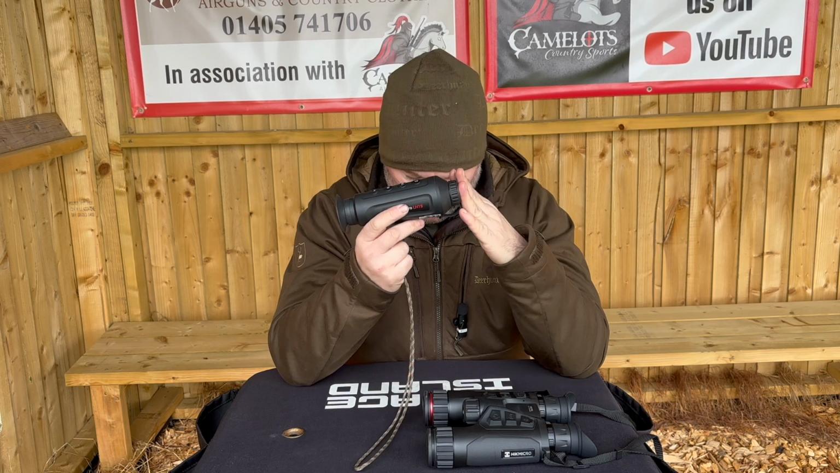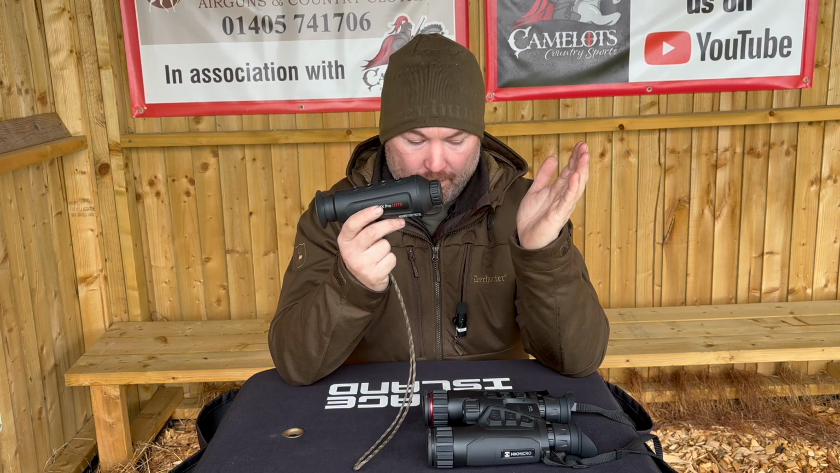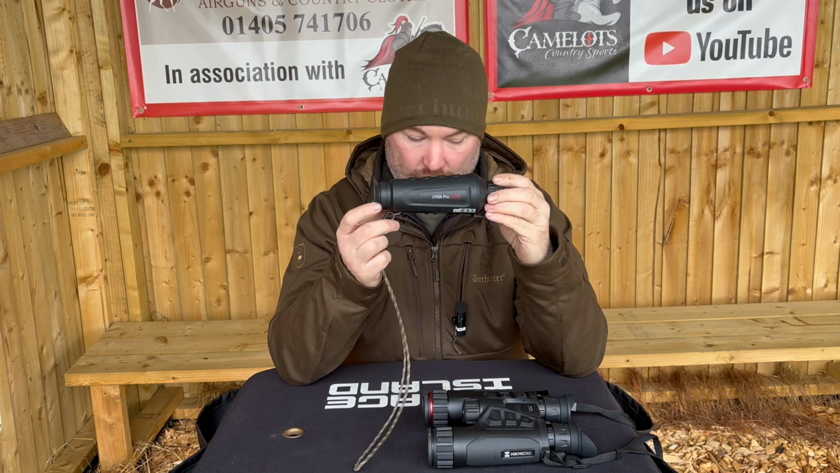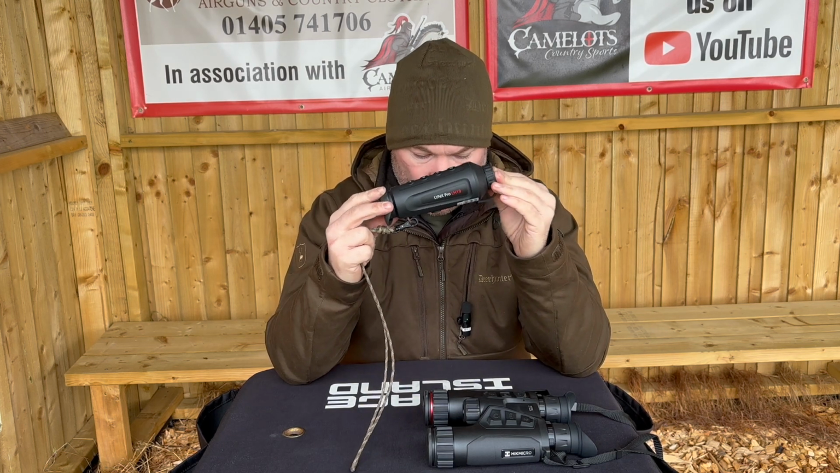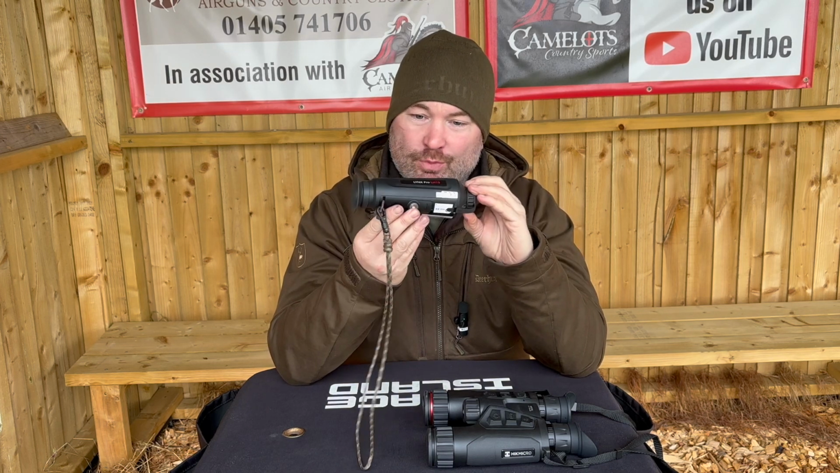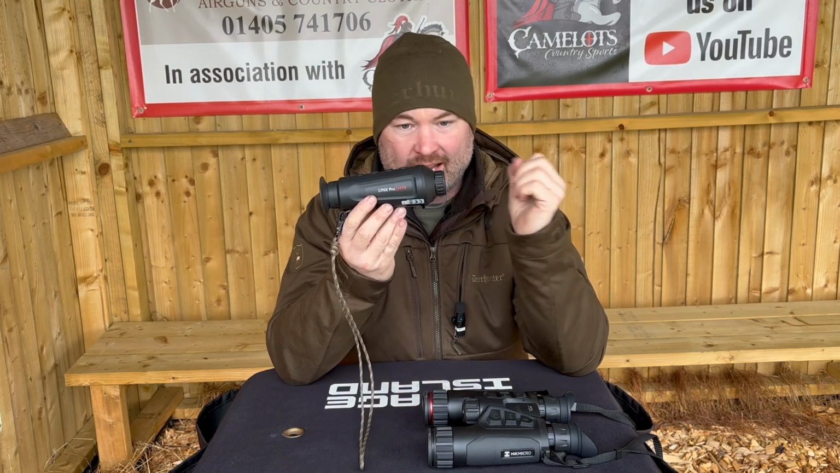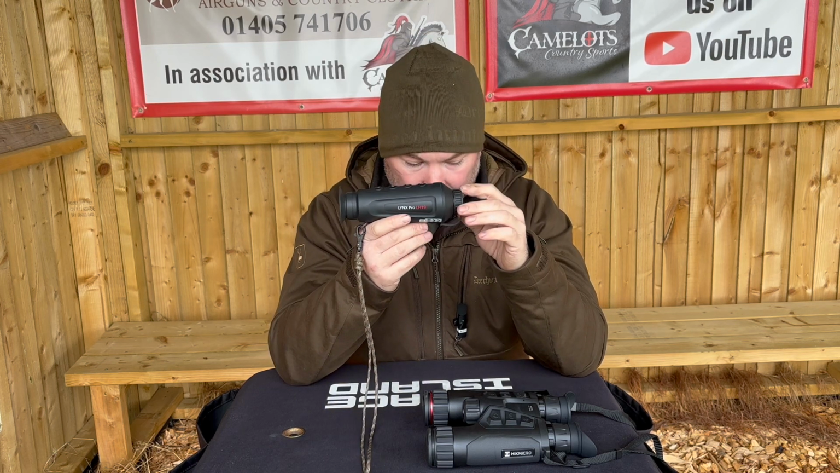Now, this has a thermal sensor of 384 by 288 pixels. It's got a magnification range of 1.8 to 8 times digital zoom. It's got a range detection of a human-sized target at 897 meters away, which is pretty far away.